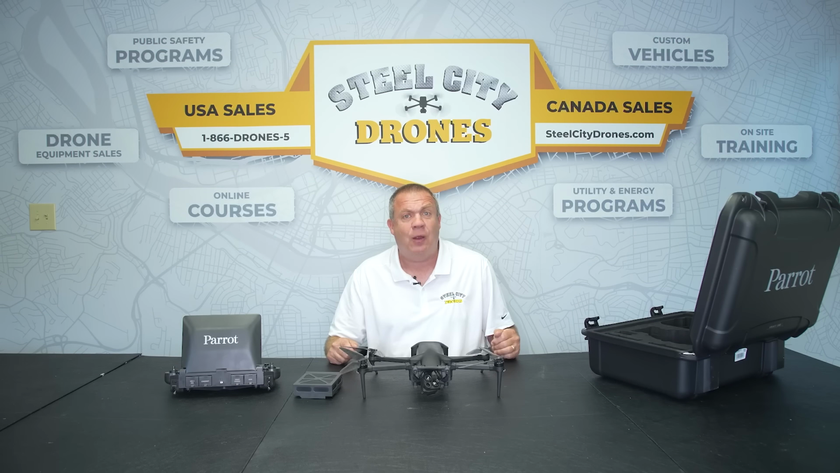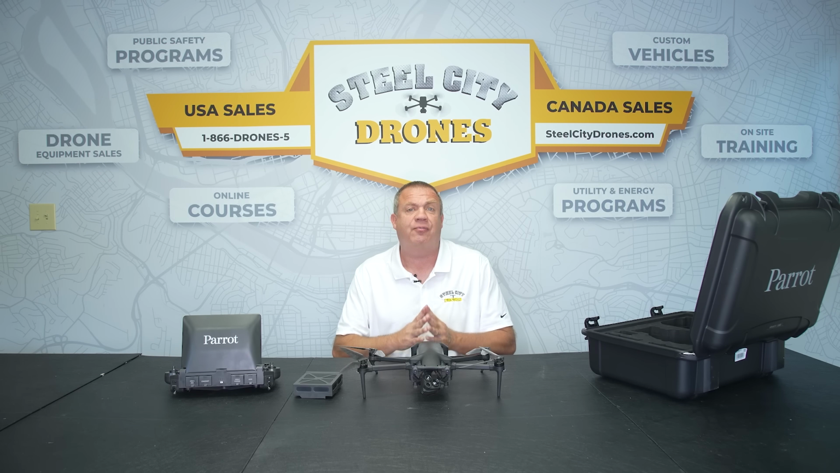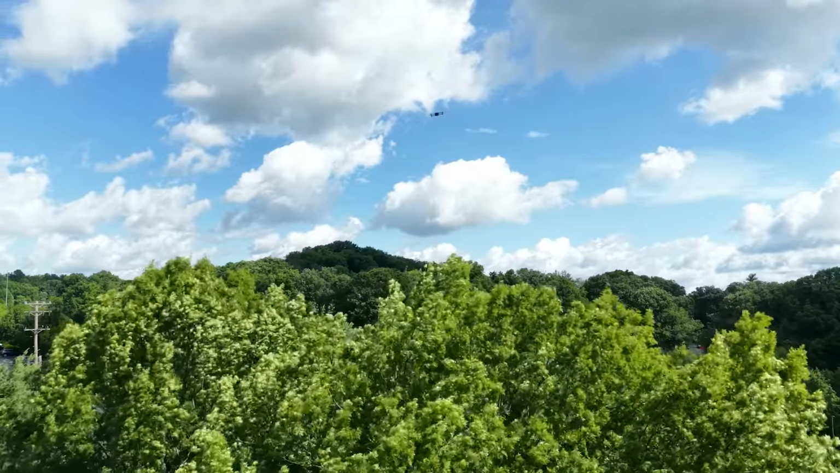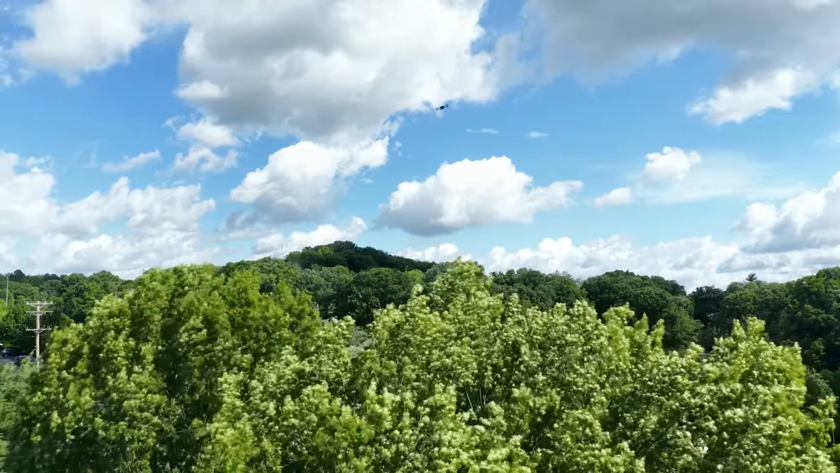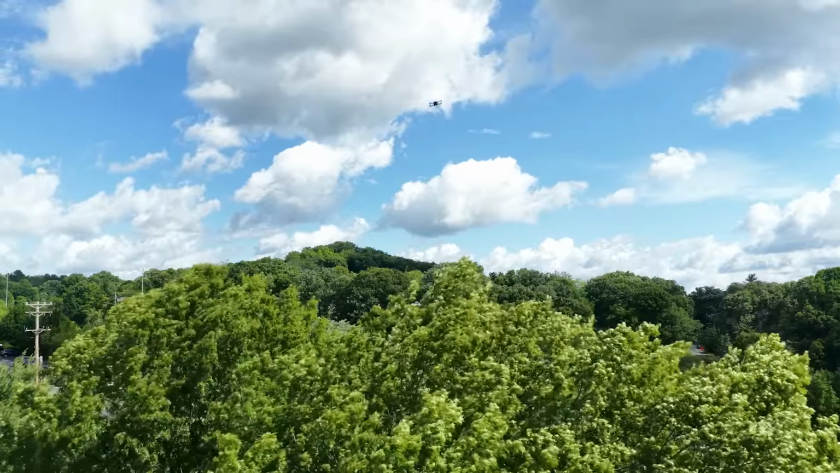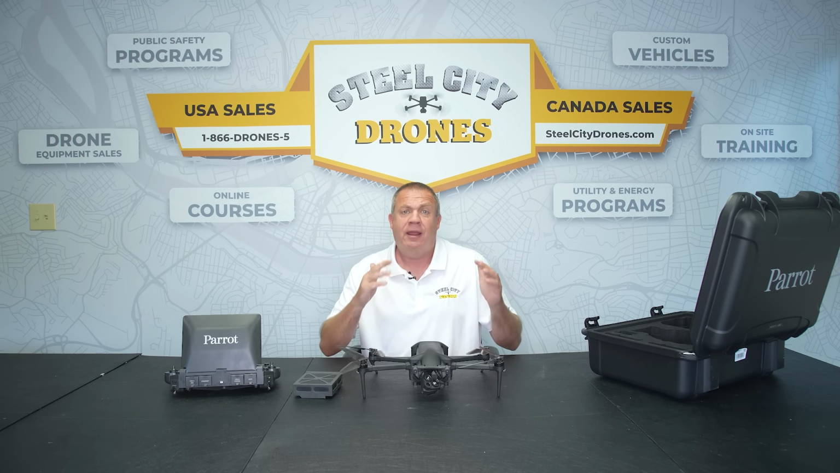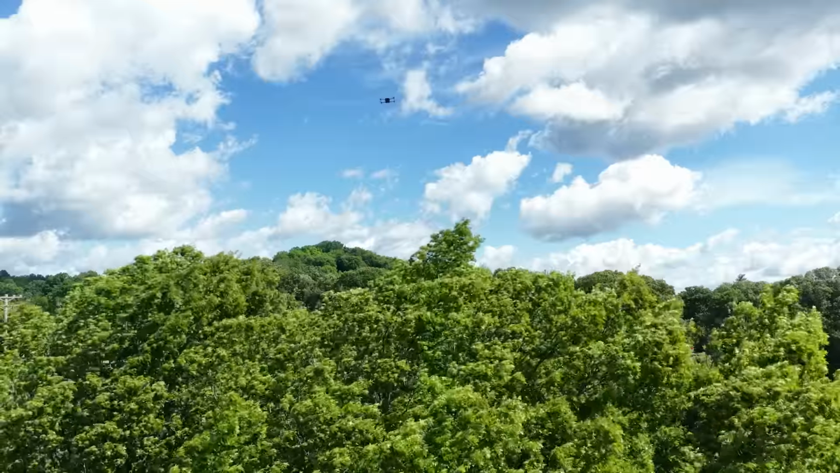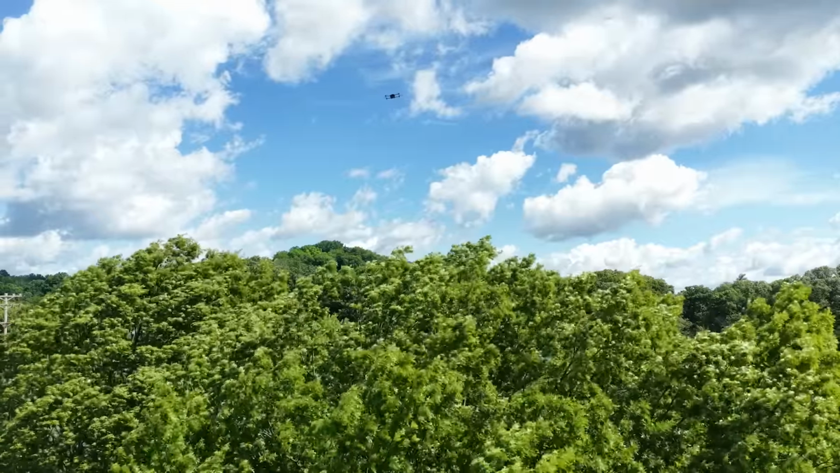So as you can see, it works very well. It's very planted. And what I'm noticing too is that the aircraft does not move at all laterally in heavy wind conditions. So it is performing better than I thought it would. It's rated up to about 33 miles an hour, but as you can see, it's definitely exceeding that.